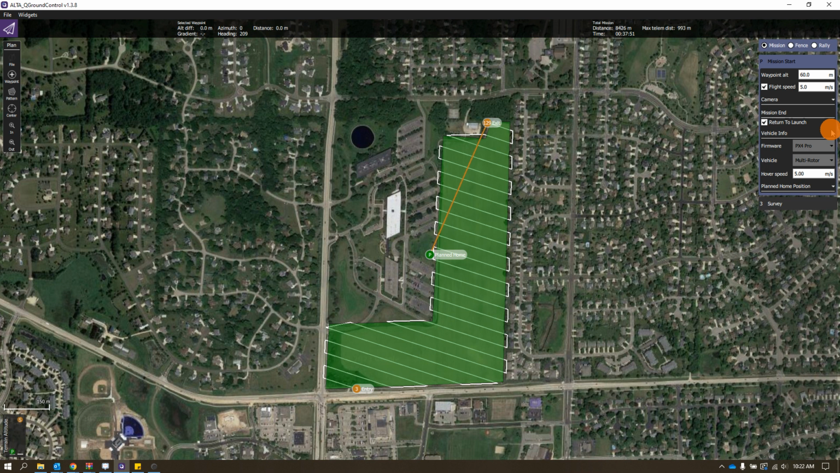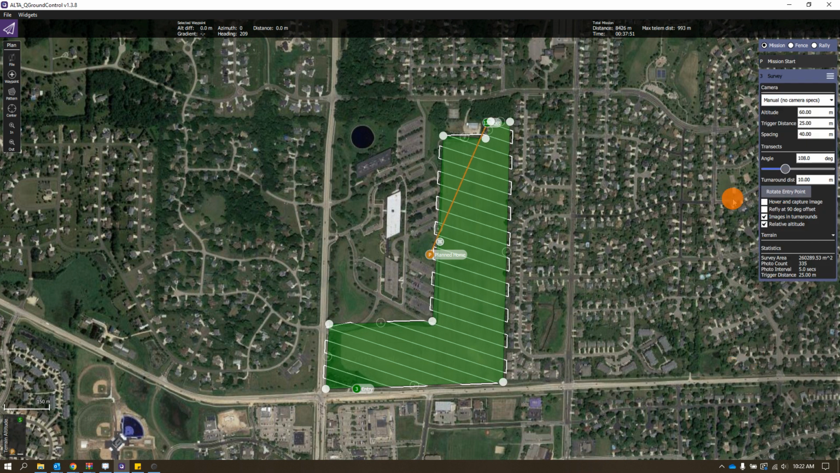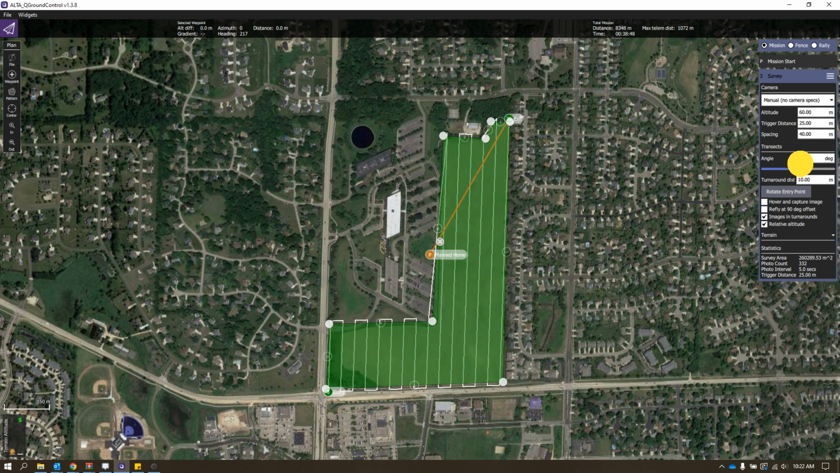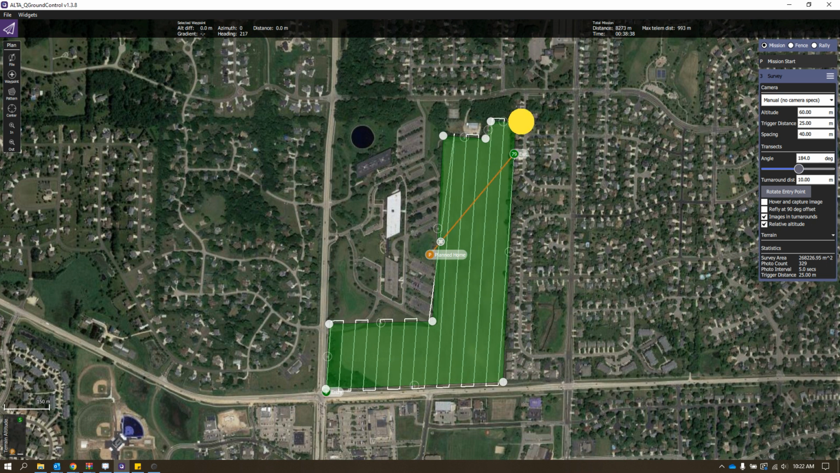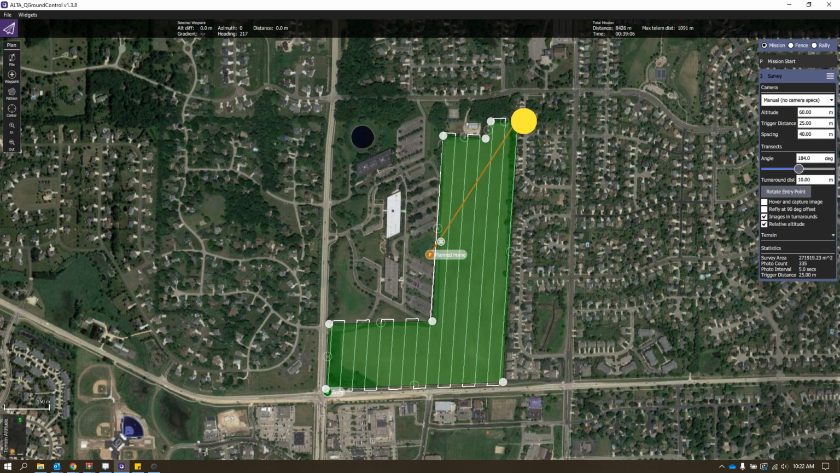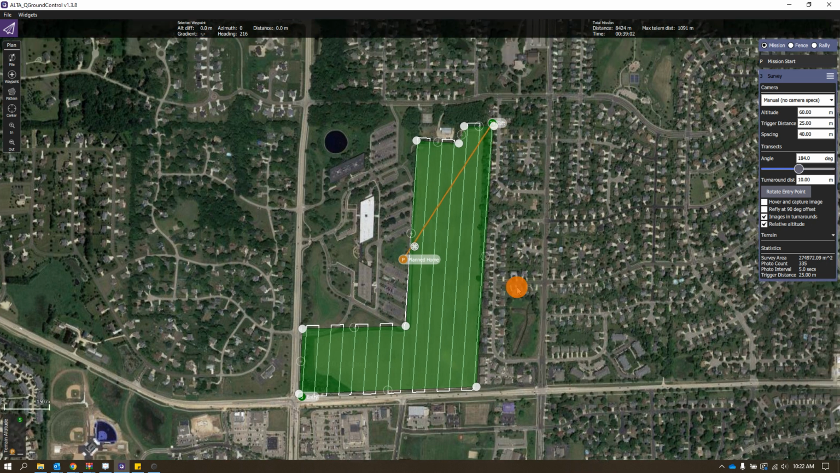You can leave these as is. And then the next thing we're going to want to do is we're going to go to this right here where it says Survey. When I fly missions, I generally like to fly long ways, but again, it really depends on your situation and the type of mission you're flying. But flying long ways usually nets you a faster mission. And it's a more efficient way to plan the mission.